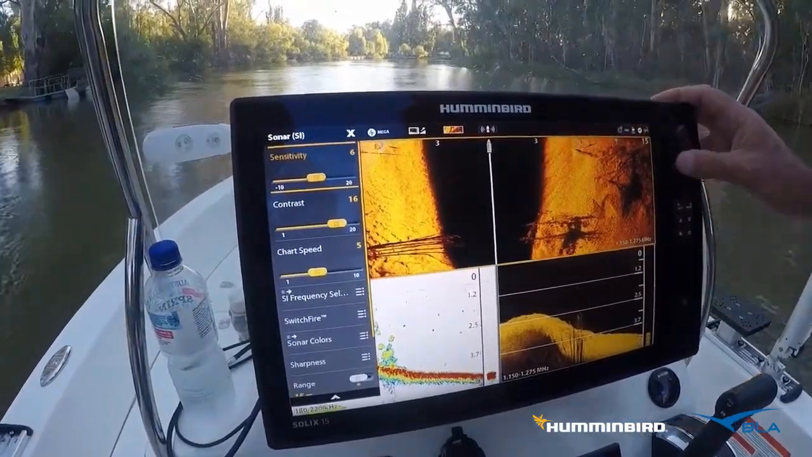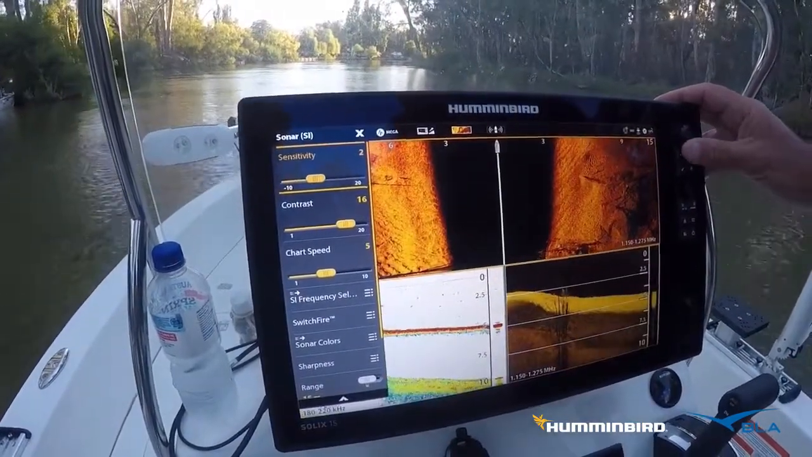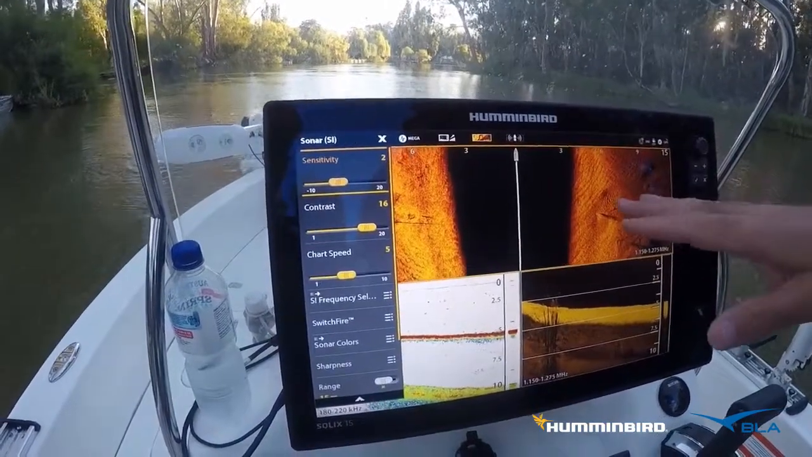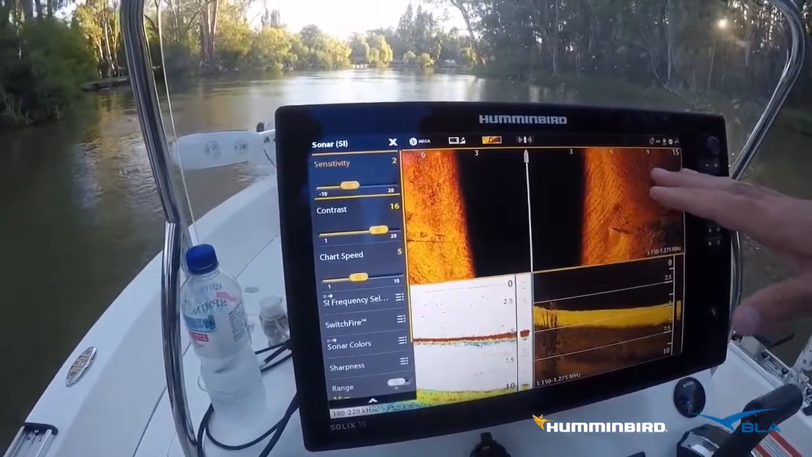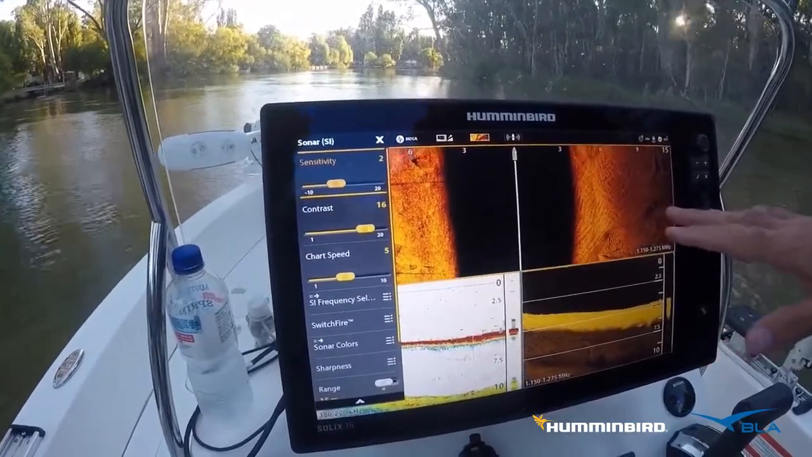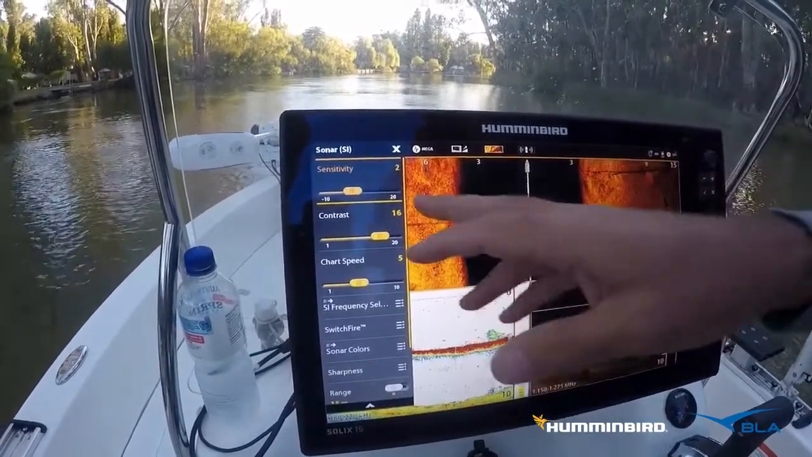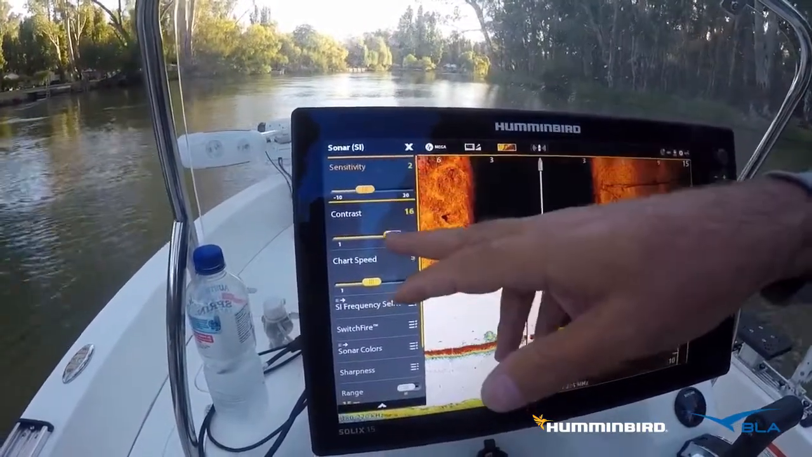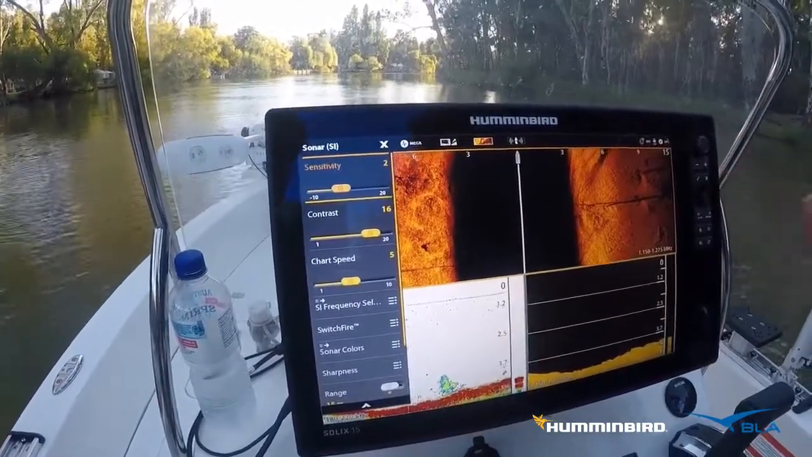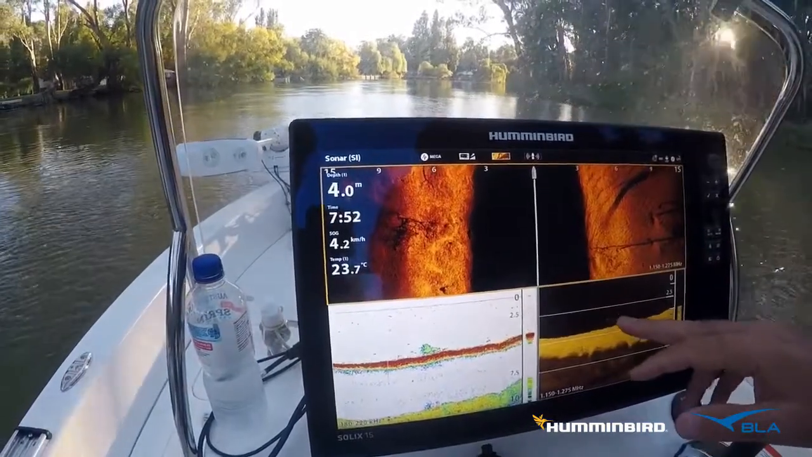The other thing that we can do is adjust our sensitivity. I prefer the sensitivity a little bit lower than what you'd expect, and what that does is give a good contrast between the sandy bottom in this case and any structure or fish that might be popping up as we go through. So just play with sensitivity, but if your contrast is up around 15, 17, depending on the different areas, that's a good setting. Now we'll go to our down imaging.